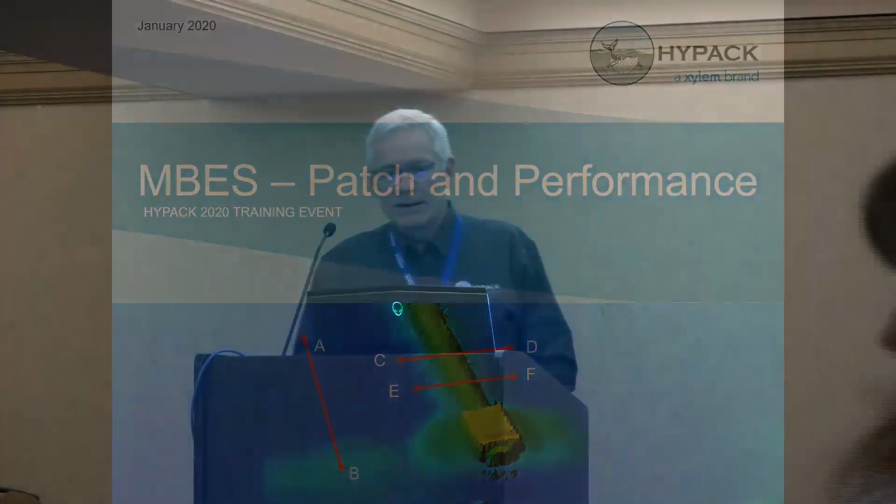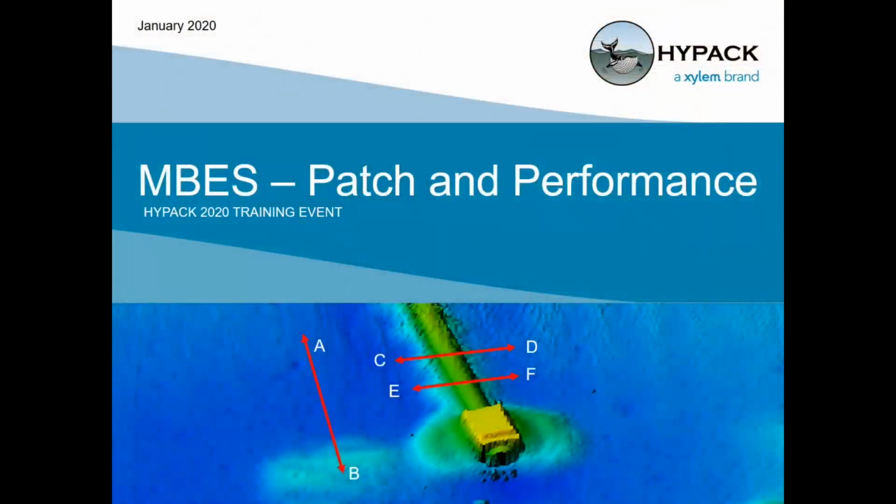Okay, so this session is multi-beam echo sounders and patch and performance tests. And anyone who's in here for the last session, Joe did a really nice job of describing the patch test for a LiDAR system. And this session is going to go through both the bathymetry systems, which we started out with, single, and then dual head, and then also an alternative to doing the LiDAR patch test. So we'll start out with the presentation, as usual.